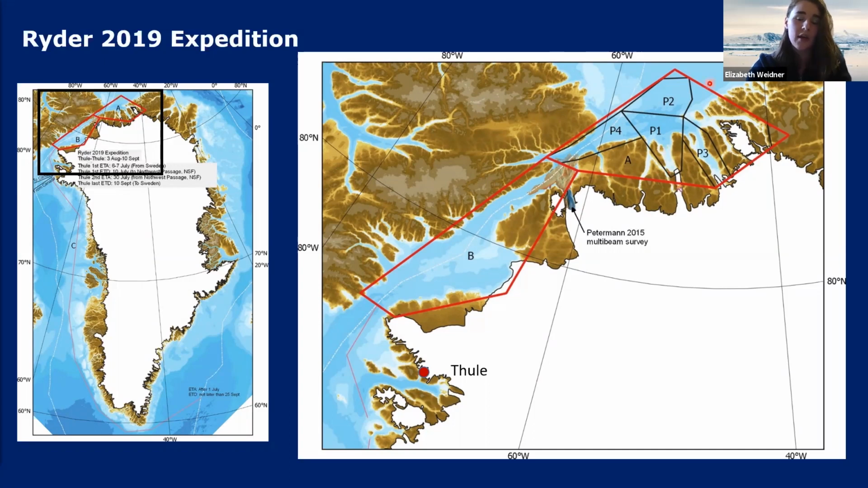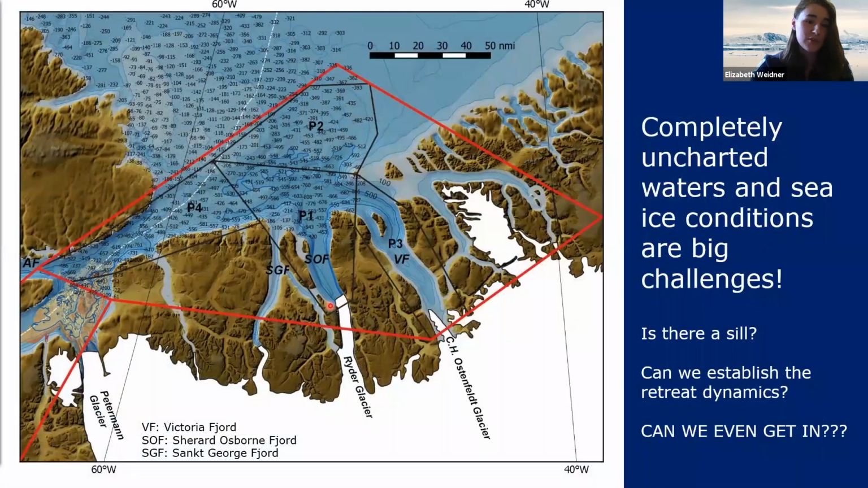And Lincoln Sea, if you don't know, is kind of the last bastion of multi-year sea ice, and it's physically pretty impassable for most of the year. In fact, Sherard Osborn Fjord has no bathymetric information prior to this expedition. It's completely uncharted in modern times.